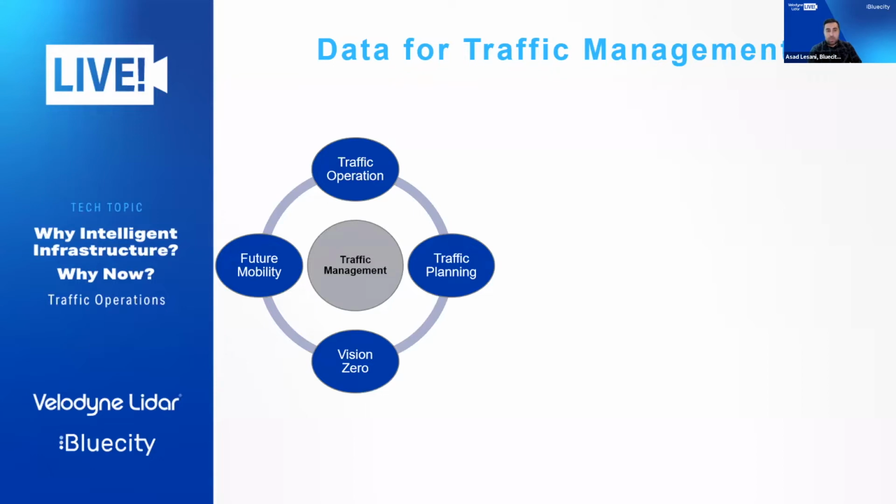There are groups working mainly on traffic operation, how we can move people faster, better, and reduce congestion. And there are people more focused on traffic planning, more like long-term planning of cities and infrastructure. Then we have groups more focused on improving safety as a part of Vision Zero activities, and in general, how we can make our roads safer for vulnerable road users. And also groups more focused on making sure that our cities are ready for future mobility, for example, connected vehicles, autonomous vehicles, robots, etc.